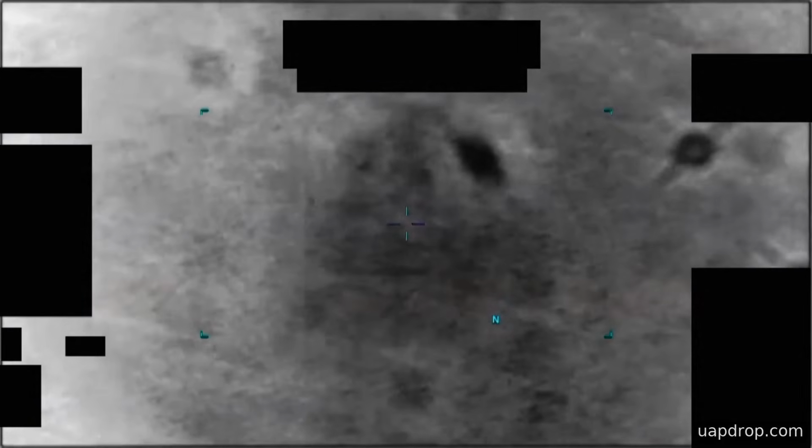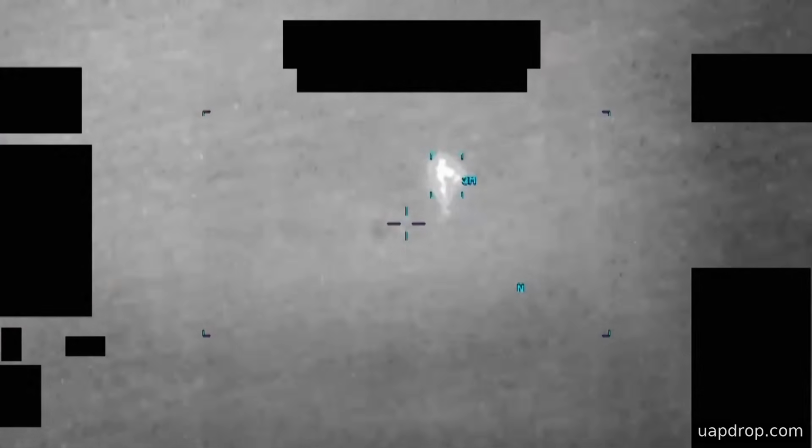The uploader defined the clip as NAG UAP June 1st, 20, and AARO assessed it as likely originating from an infrared sensor aboard a United States military platform in the CENTCOM area in 2020.